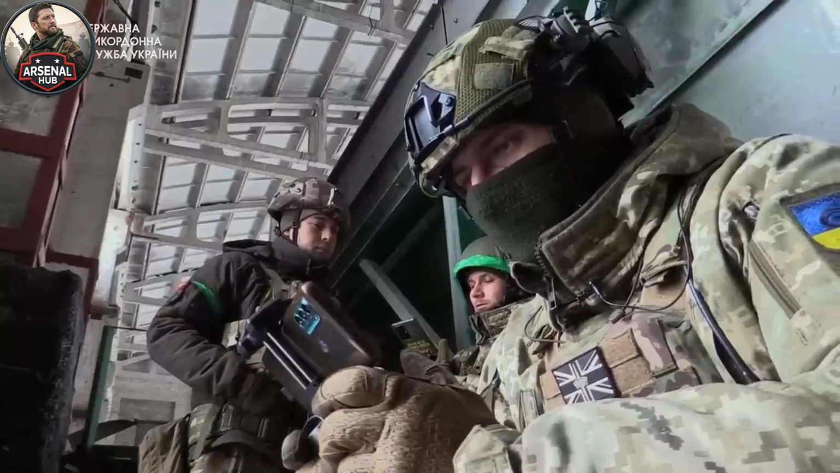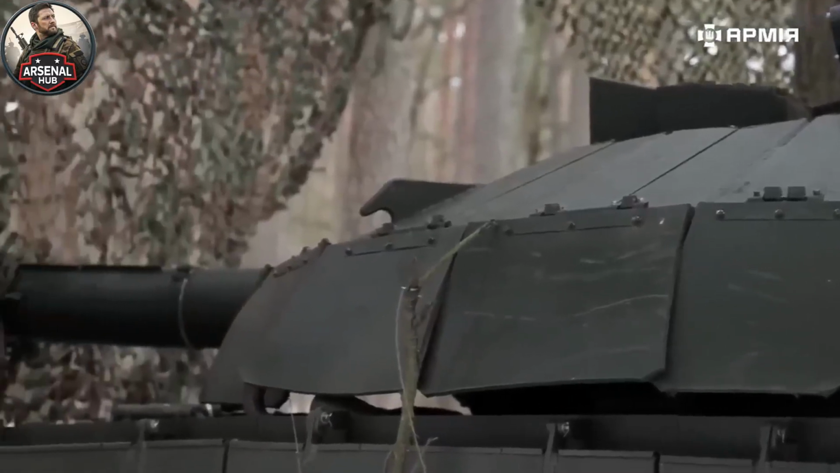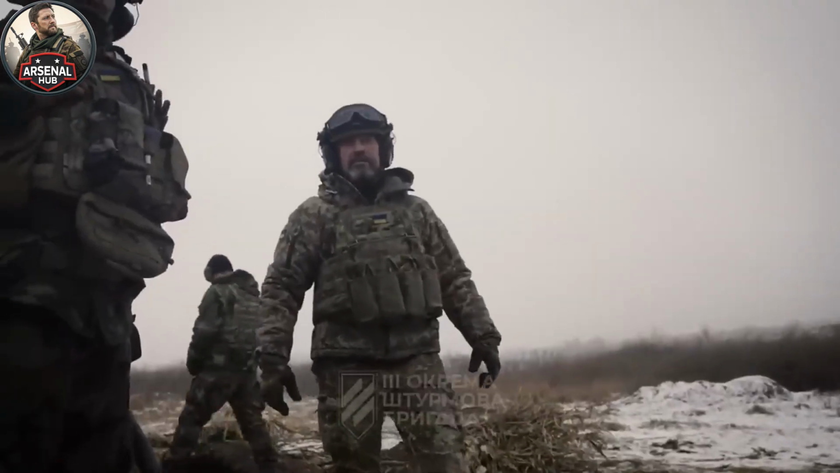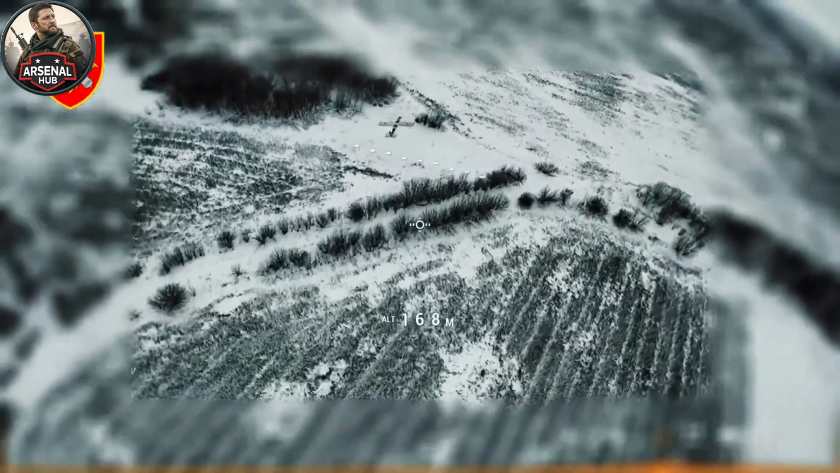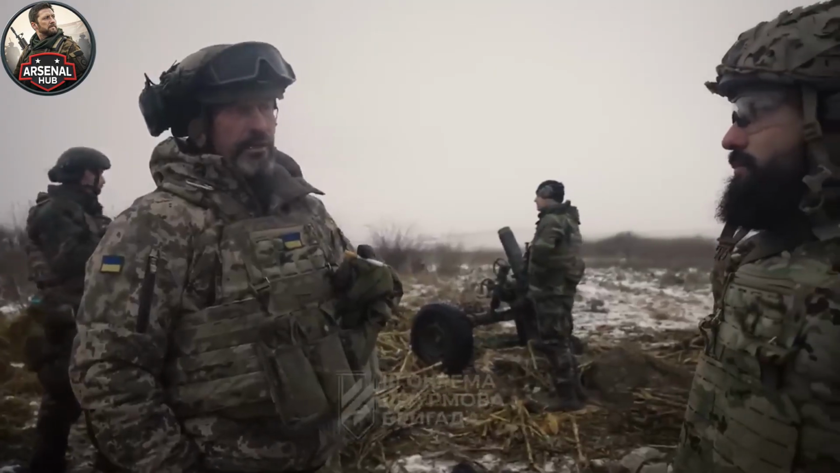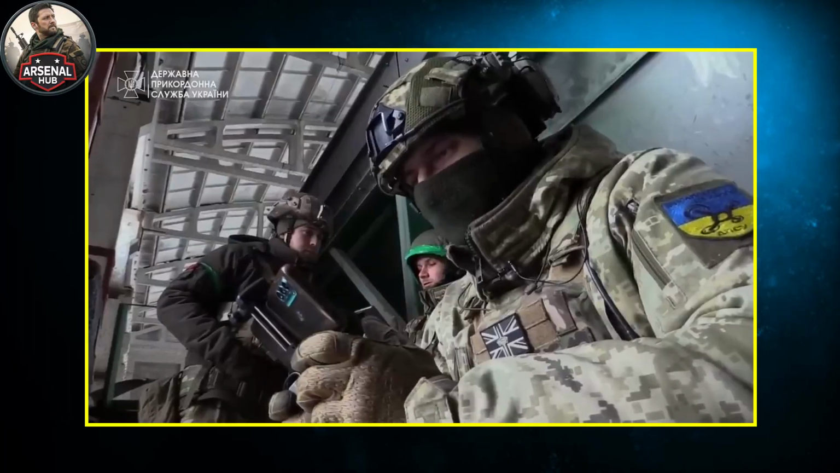The FPV operators who executed the column destruction from the tree line were working in conditions that require specific acknowledgement. Mid-April nights in eastern Ukraine are cold. Temperatures dropping toward freezing after dark, ground still damp from the accumulated thaw moisture, the low vegetation wet from the evening dew that settles as temperatures drop. The operators had been in their positions for hours before the column arrived, maintaining the stillness and the communications discipline that their concealed positions required. When the column entered the engagement corridor and the trigger was given, they were cold. They had been waiting for hours, and they executed their engagement sequence without hesitation.